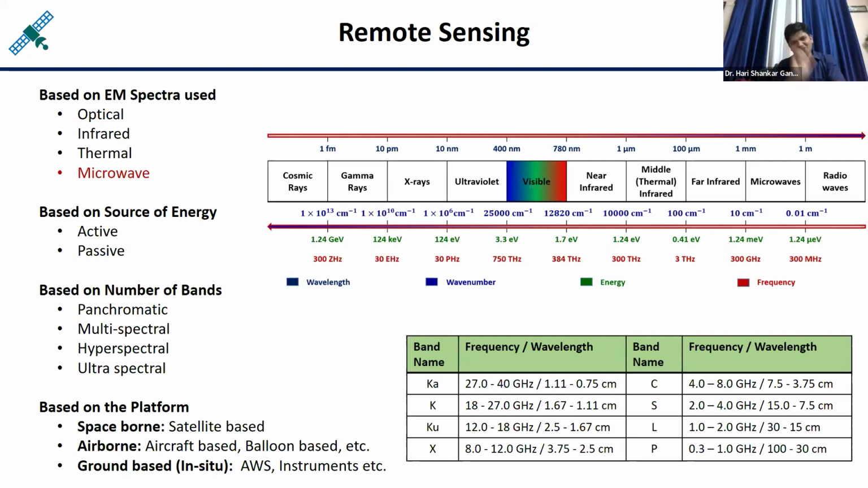So depending upon these bands, remote sensing can be classified as follows. If only one band is captured, it is called panchromatic remote sensing. If tens of bands are captured by the sensor, it is called multispectral. If hundreds of bands are captured, it is called hyperspectral. If thousands of bands are captured by the sensor, it is called ultraspectral remote sensing. So I hope the classification of remote sensing is clear to you.